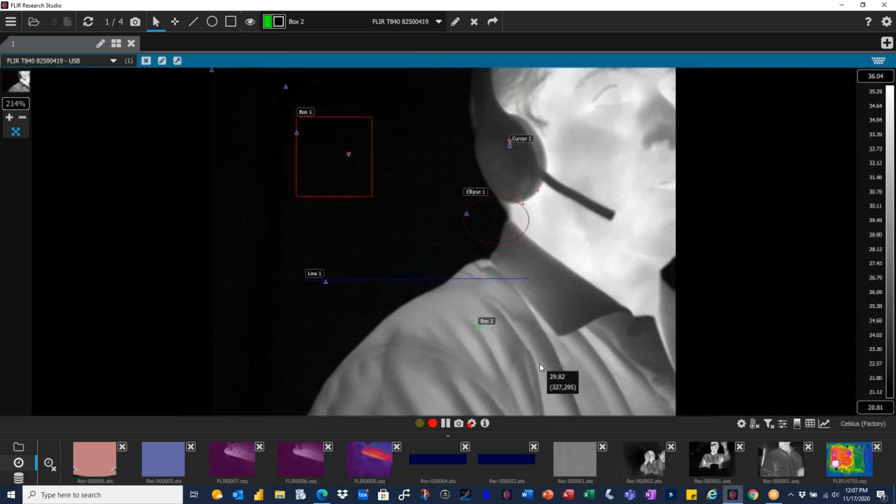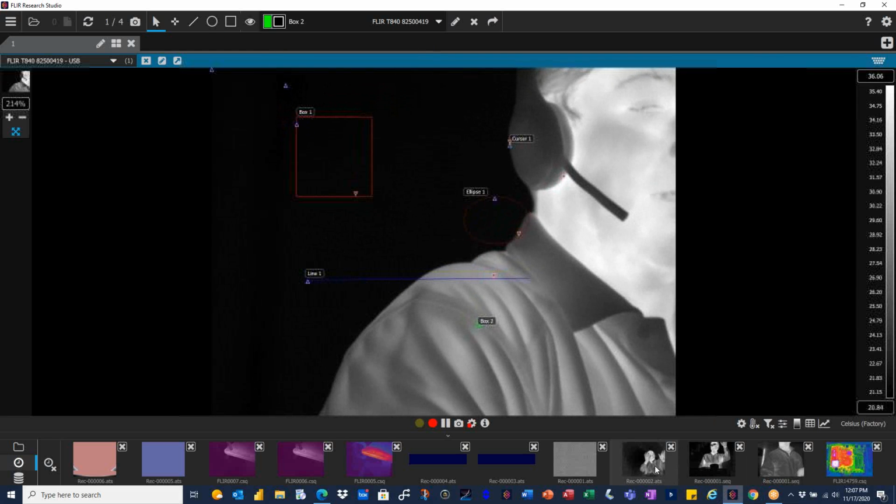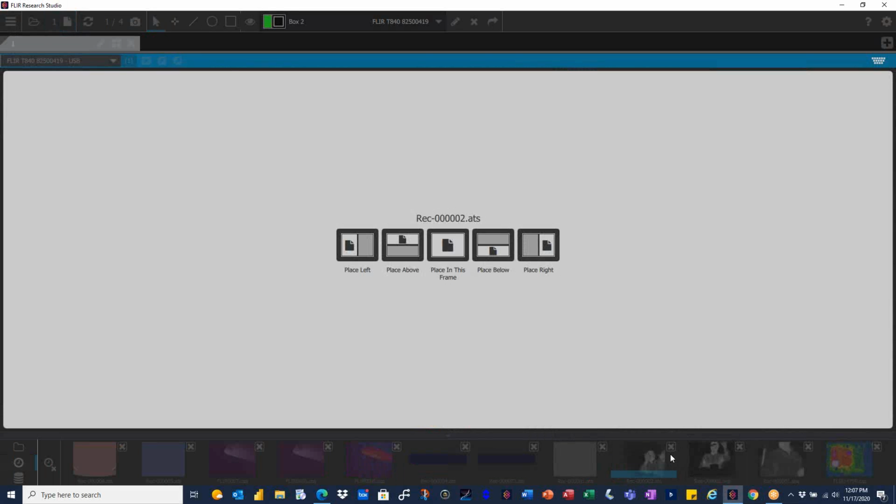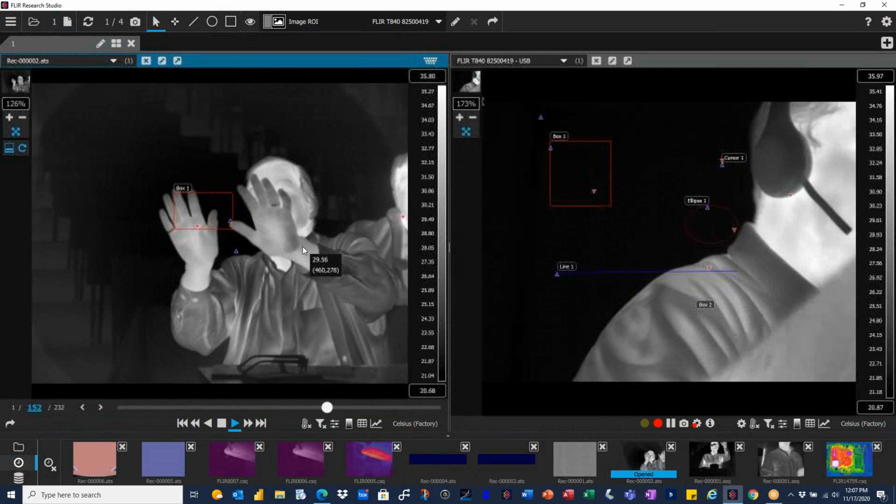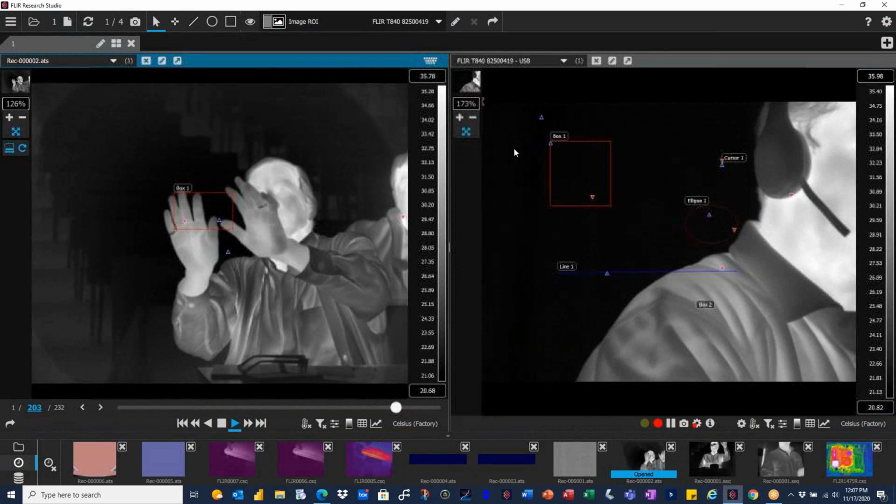Now, one of the many features that I really like is the ability to run simultaneous data. Let's say this is my live view right now, and I want to load a recording. As Jerry mentioned, it gives you a wizard to show you where to place it. In this case, I want to place it to the left of my screen view. So we have a pre-recorded event from the past that's running, along with my live view camera.